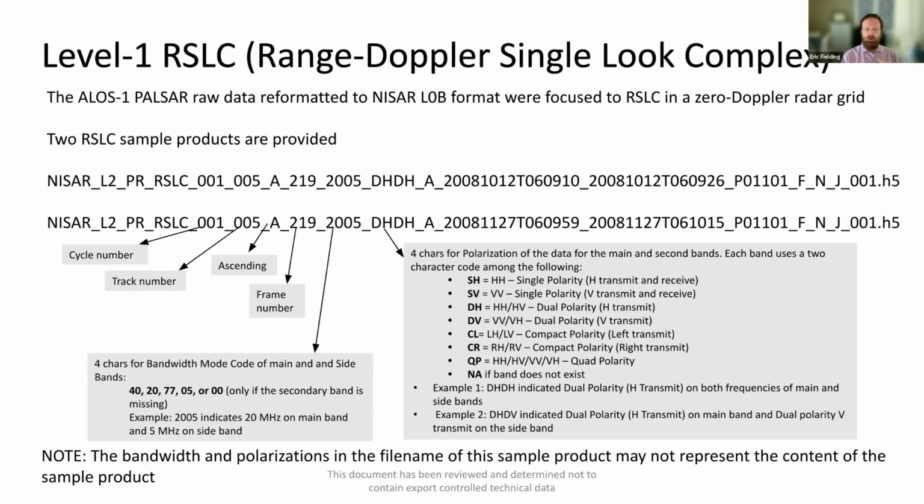We didn't really explain the ionospheric corrections, but having that second band is very important for doing accurate ionospheric corrections. So this part of the file name tells us about the two bandwidths or frequency spectrum content of the two bands.